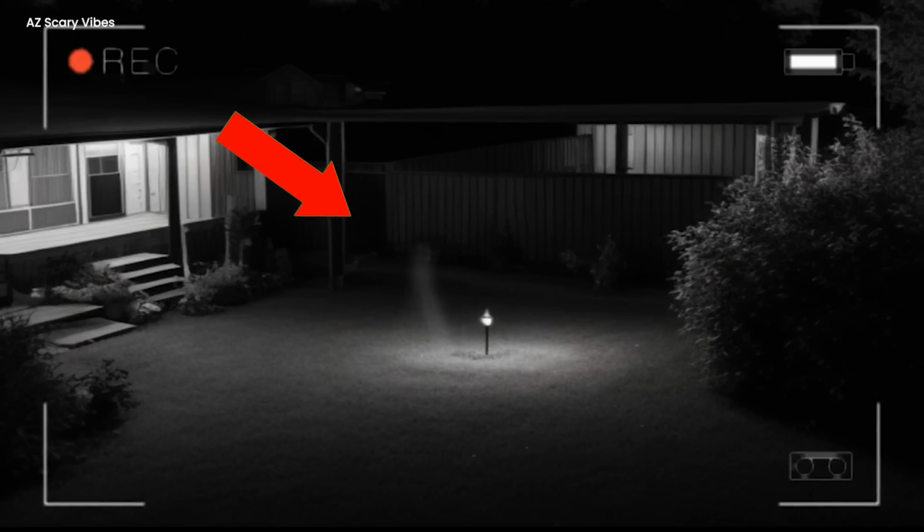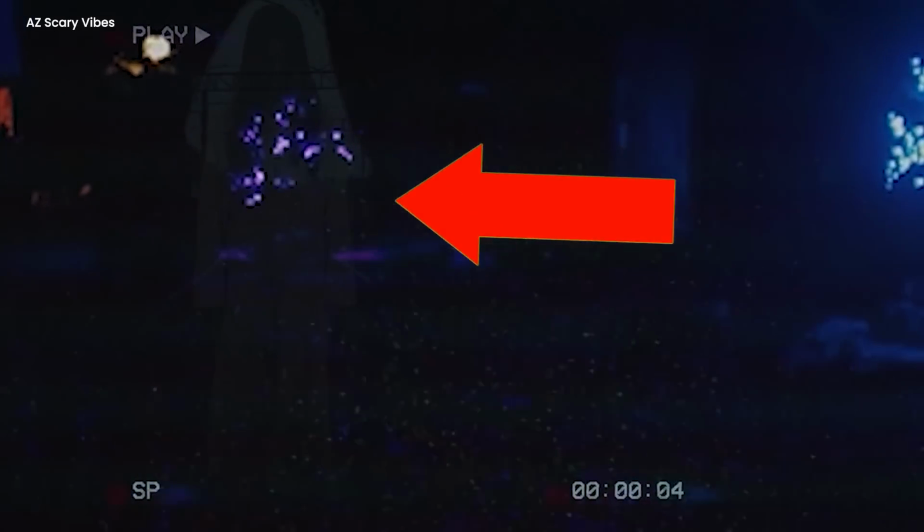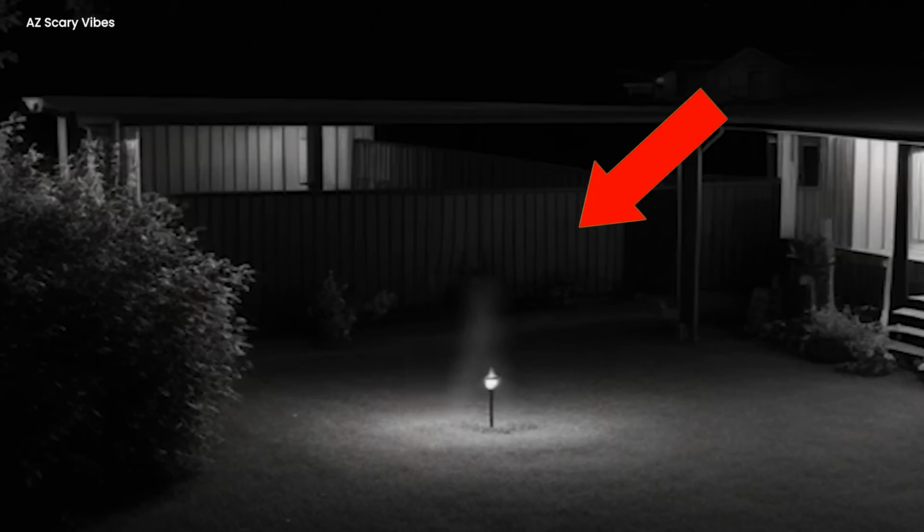The white blur stayed a mystery, a quick caller in the quiet night only seen by the backyard camera. And that is how the story of the ghostly figure became a bedtime tale for the family, making them wonder about the secrets in their own backyard.